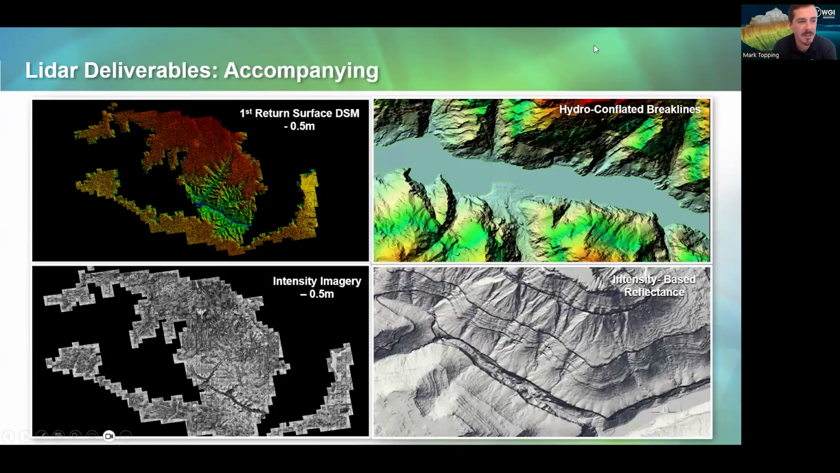These are some of the other lidar deliverables. In contrast to the bare earth digital elevation model, there's the first return digital surface model, which does include above ground features. Again, 0.5 meters because it's a higher standard of lidar point cloud. This is another zoomed in picture of the Colorado River showing a hydroflattened water body. And you can see, it's a little faint, but you can see a lime green boundary that we've inserted showing the delineation between land and water. Those are our hydroconflated break lines.